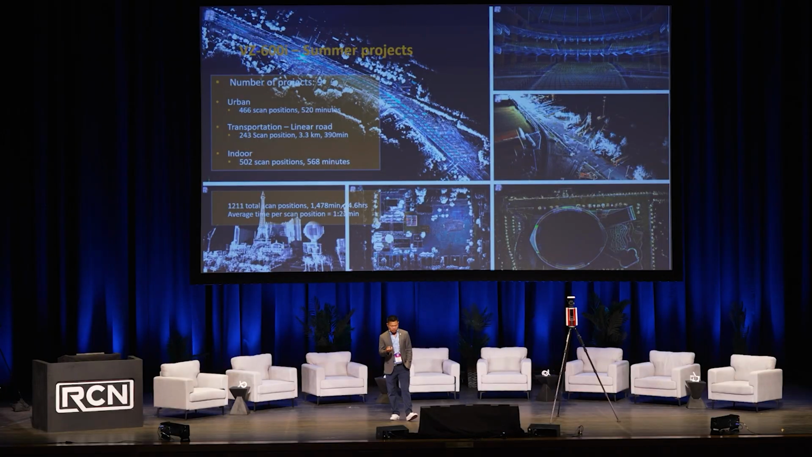And in total, 1,211 scan positions, so that's setups, took 1,478 minutes. So the average is about 1 minute and 22 seconds per setup. So when I pick it up and put it back down, that's 1 minute and 22 seconds. So you can kind of quantify how much time it needs to cover, for example, this entire building, right? And of course, our scanner works on line of sight, just like every other system on the market.